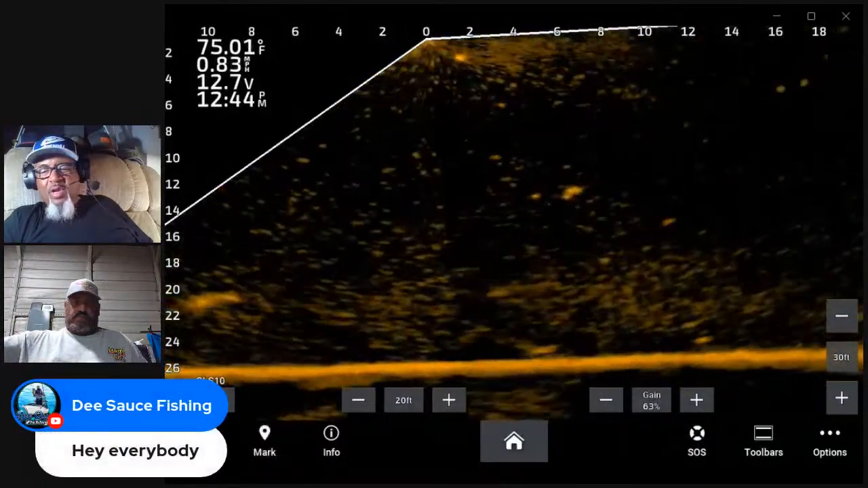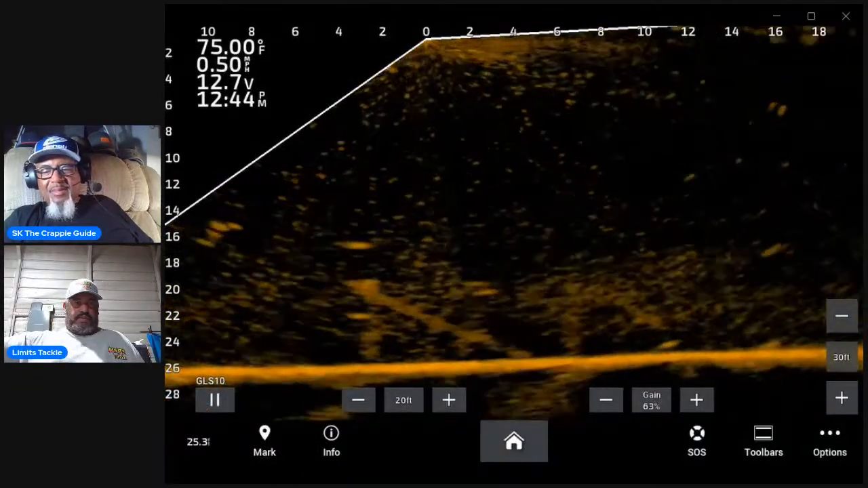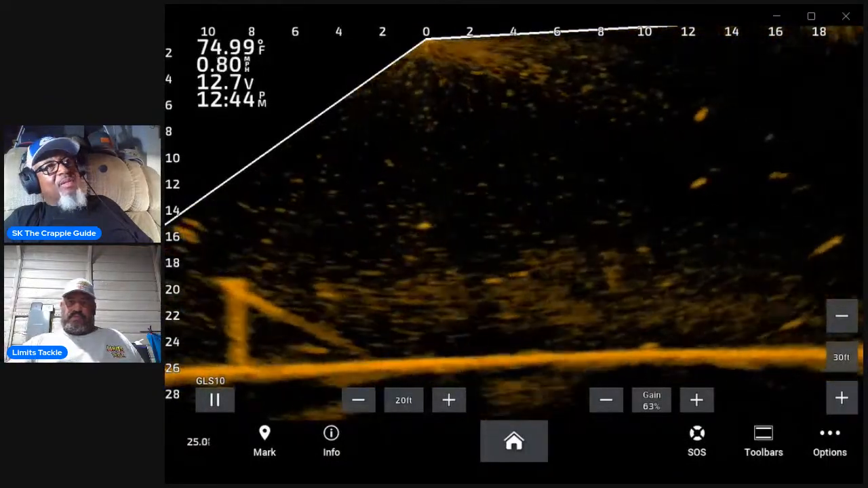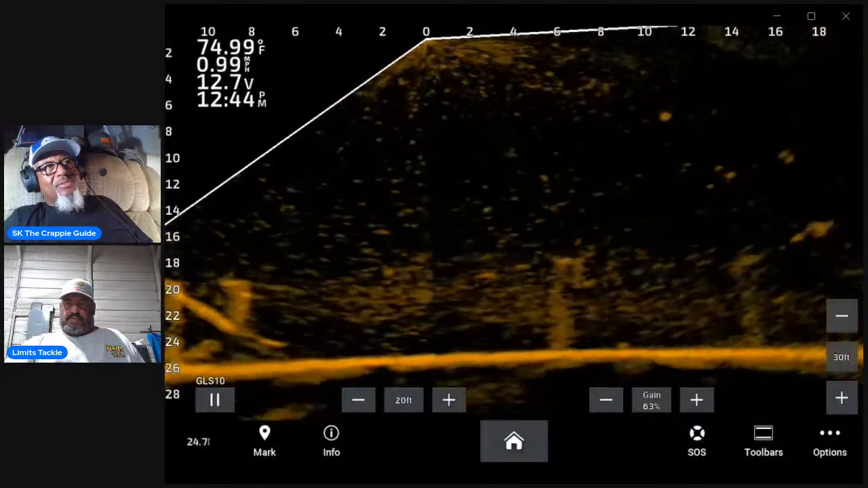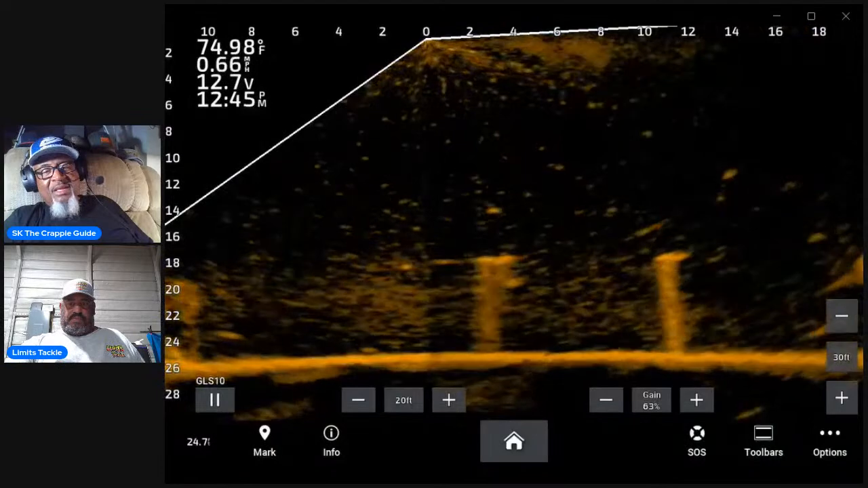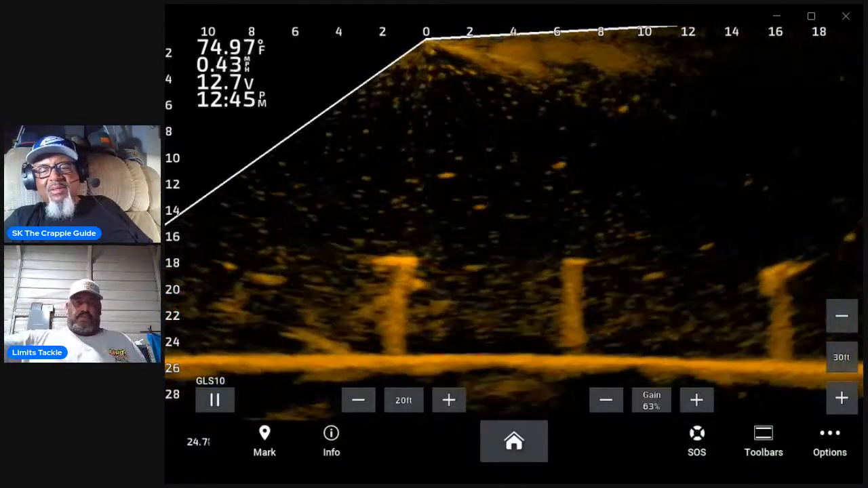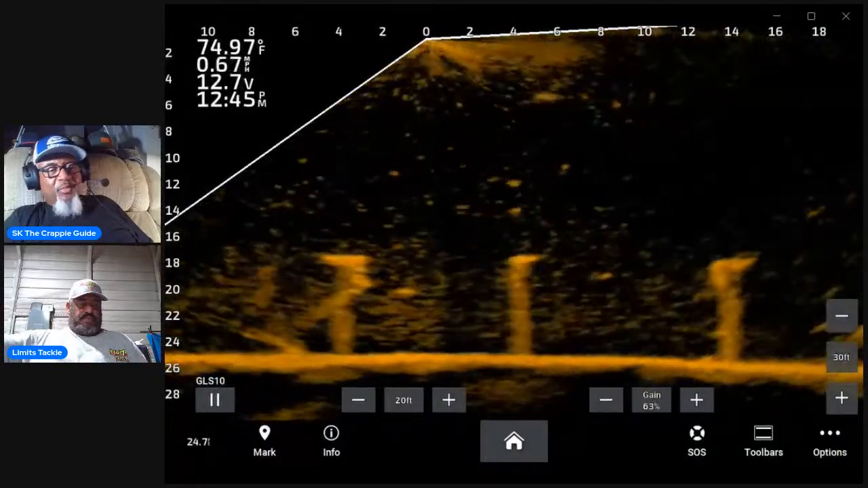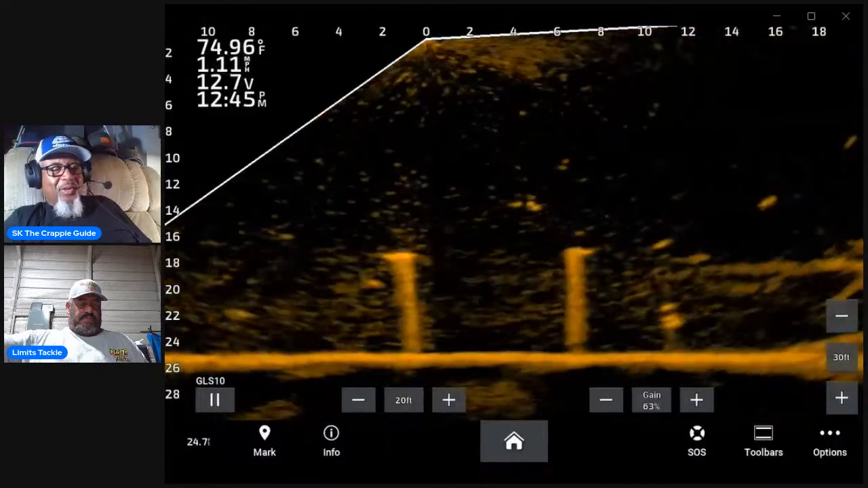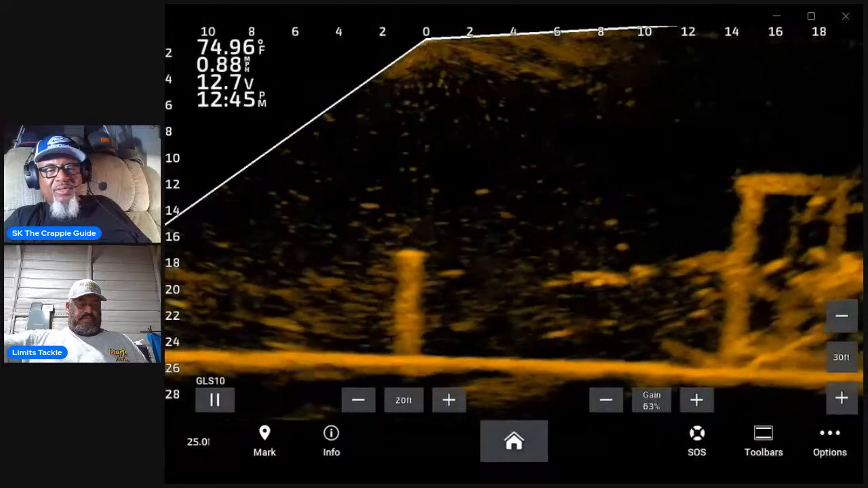D Sauce, what's going on, my man? Peace Sauce. What's happening? But I'm gonna tell you, 10 to 12 years ago, you could go there and within a couple hours you could have your limit of crappie. And there were only a few boats out there. It's so big that if there are two or three boats there, you can still fish it and not be close to a person.